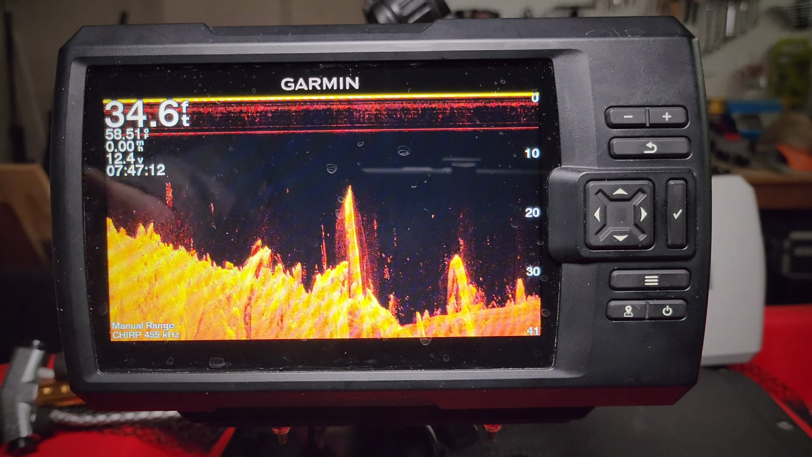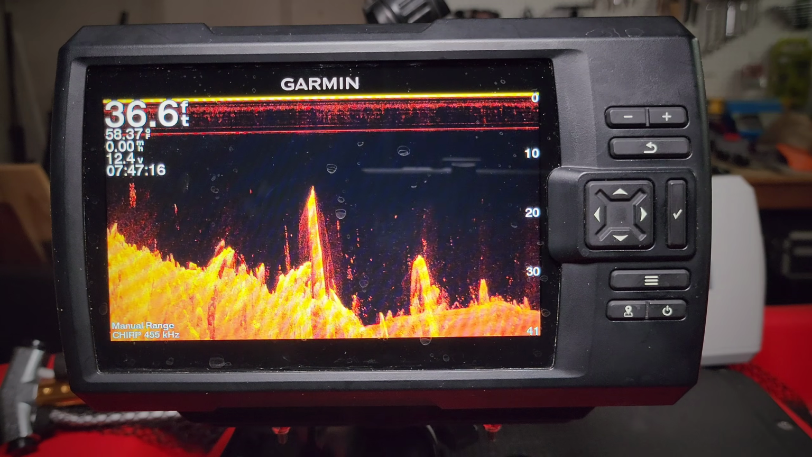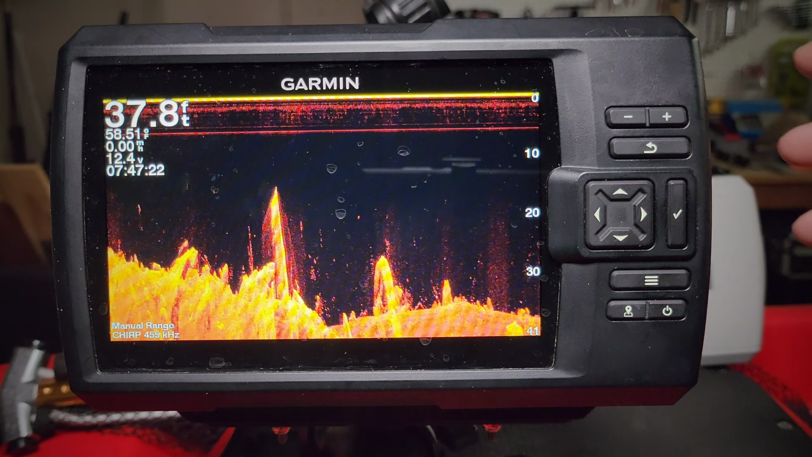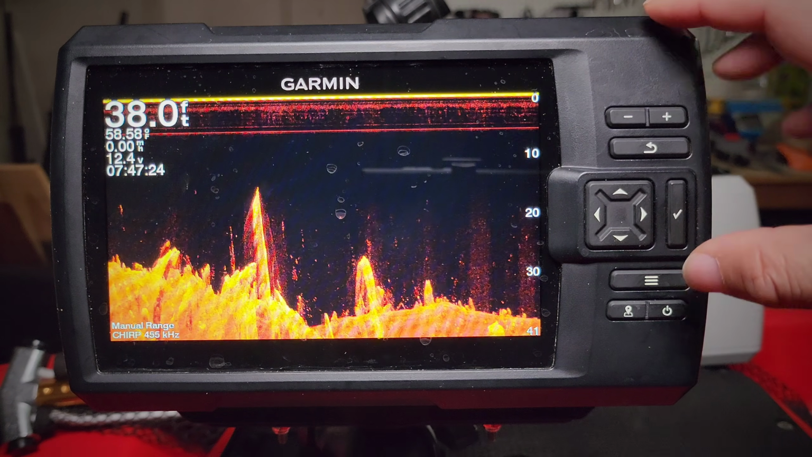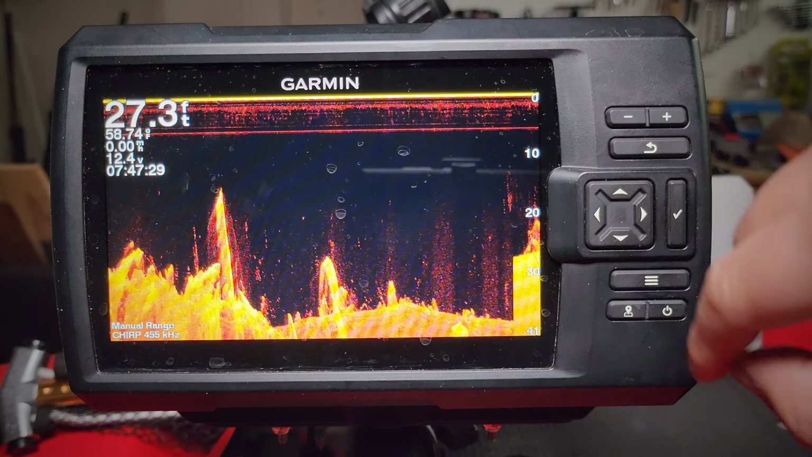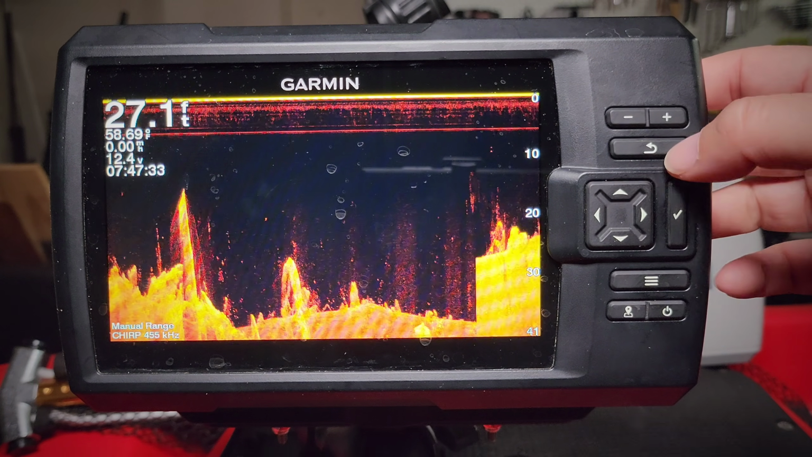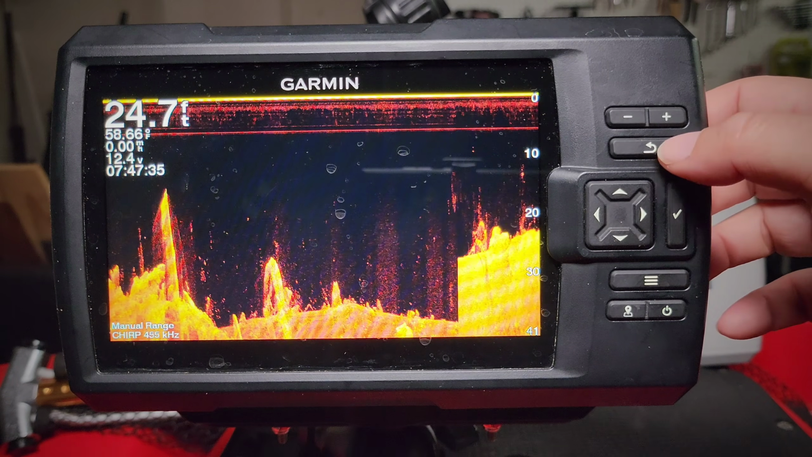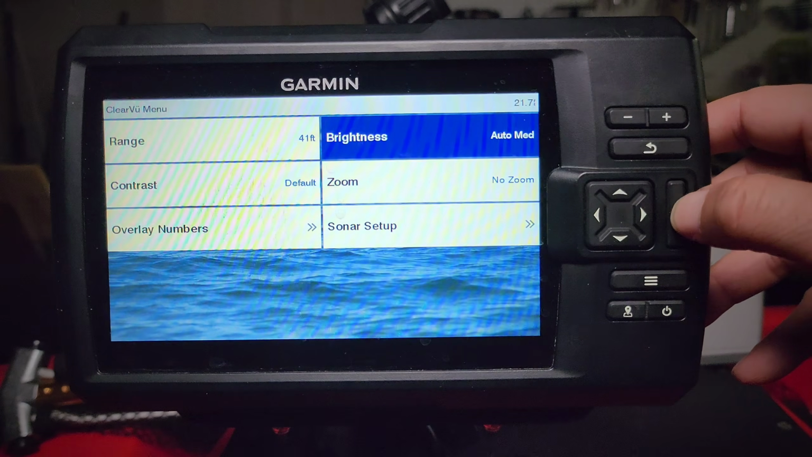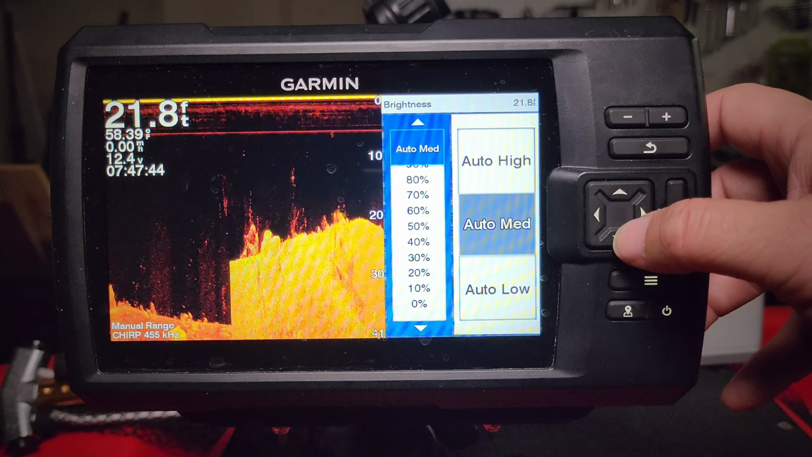You can see how it's pretty washed out with high settings here, or they say auto medium. But you can see how really bright this area is. You can see some noise, maybe some fish. But I like to go back into the settings. Again, auto medium, perfectly fine.